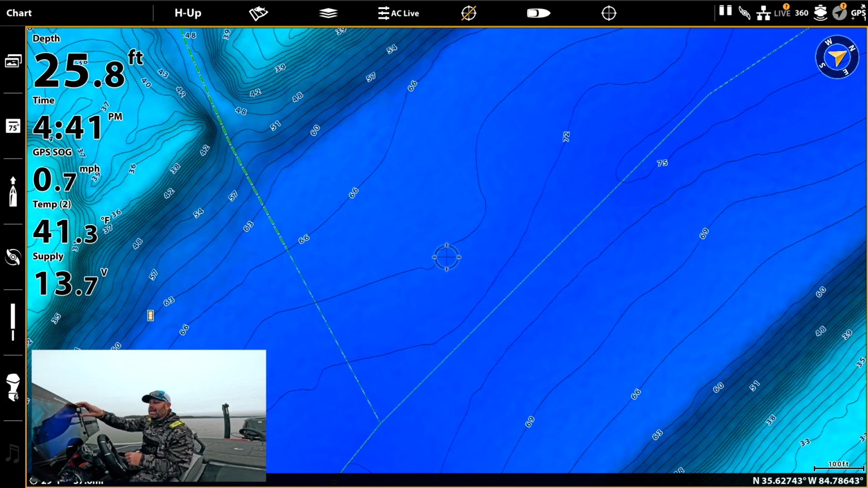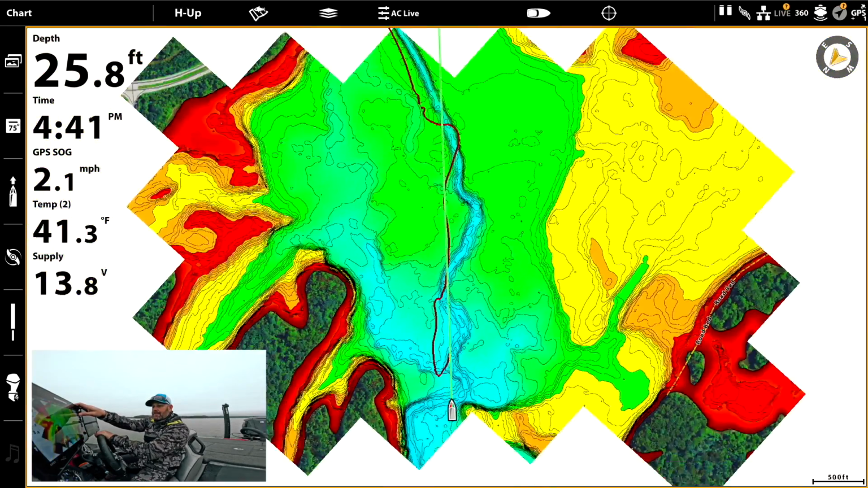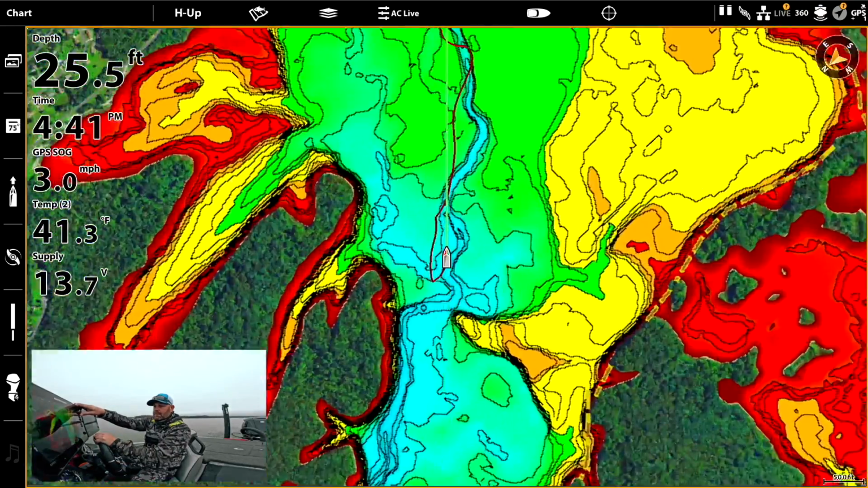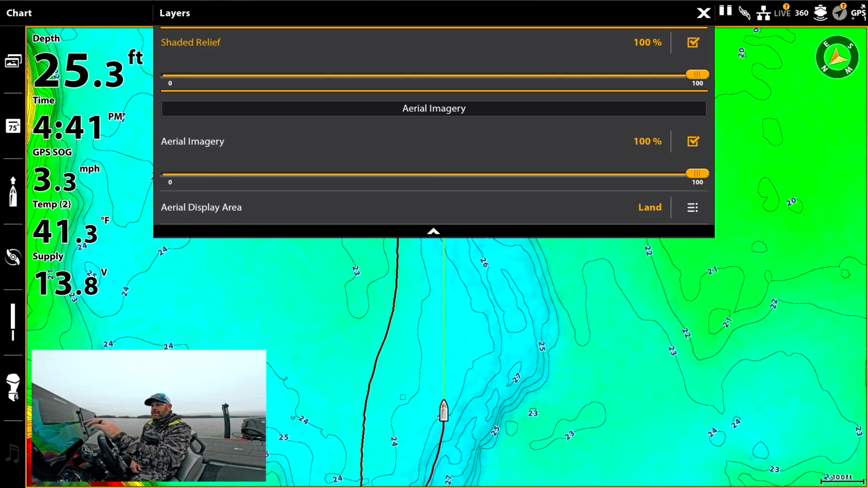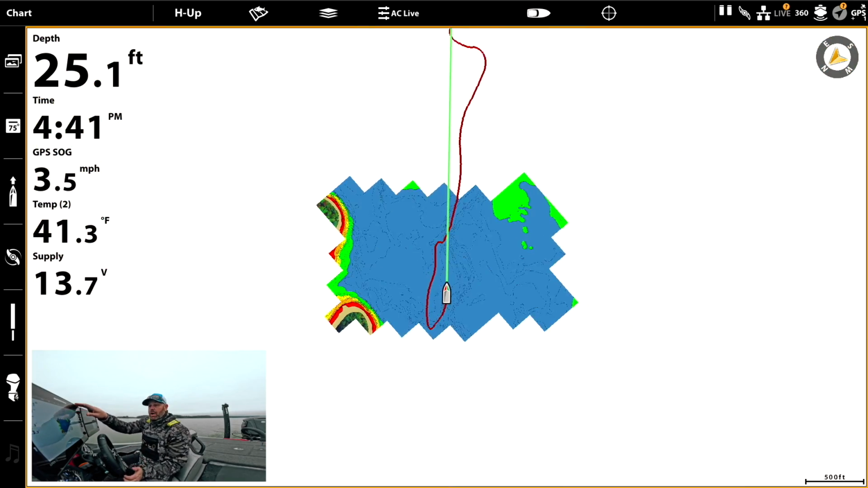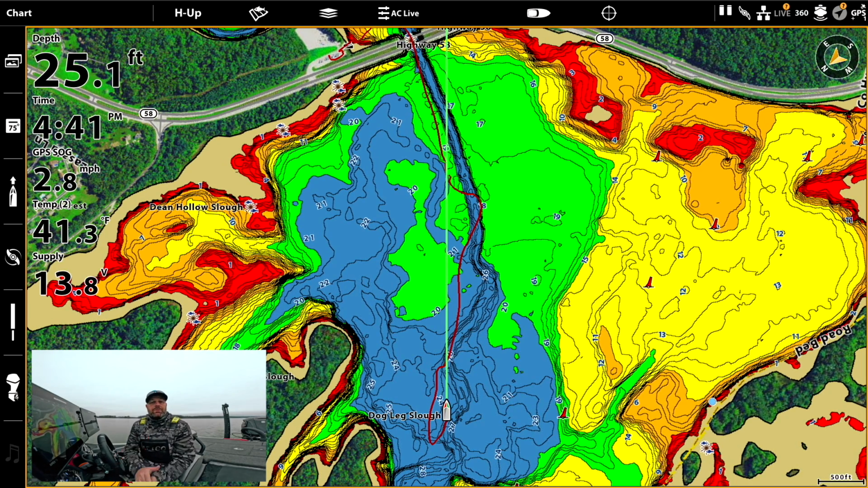All right, let's zoom out of here. Let's zoom in to where we are at. See how fast that map loads? Go ahead and turn off this shaded relief and see how that looks. So what's cool about this new card, it allows you to do depth highlights.